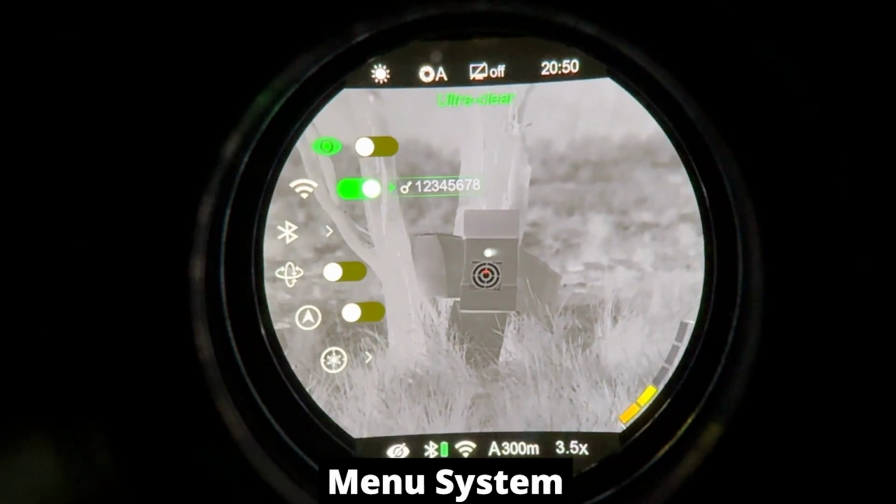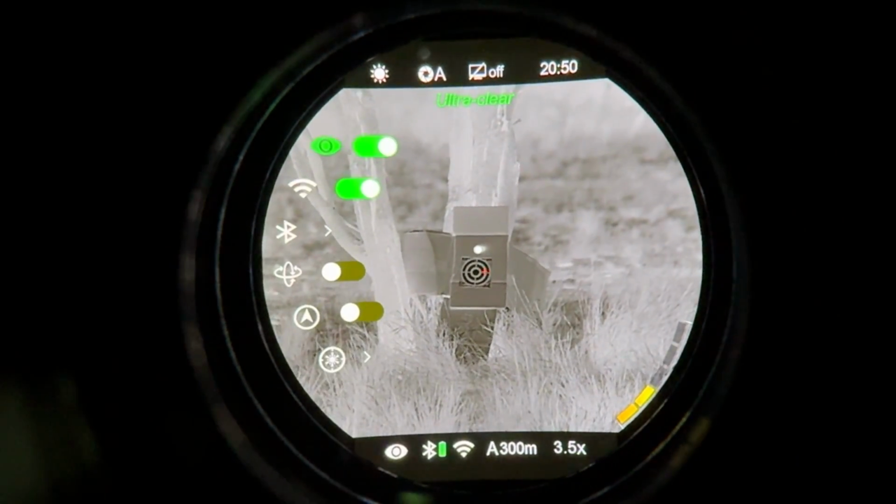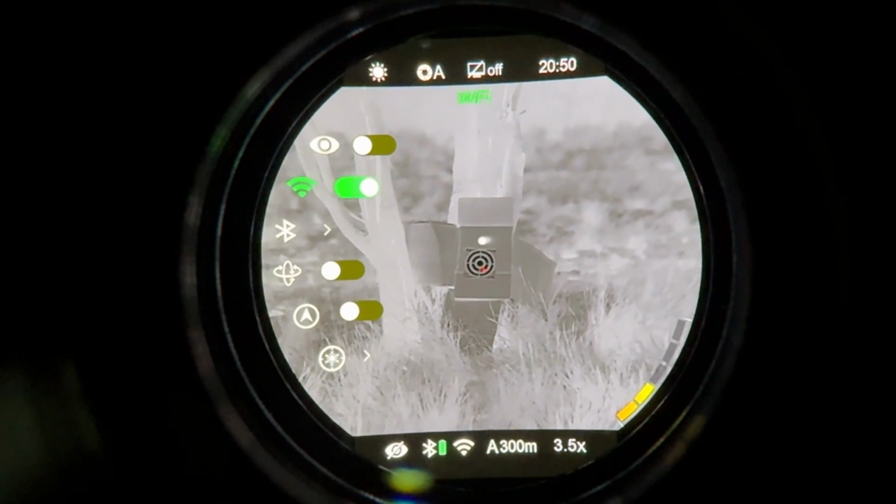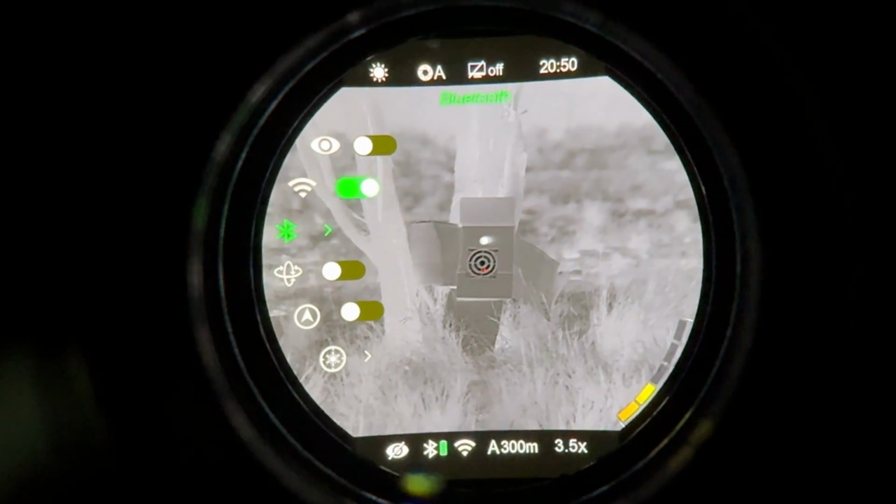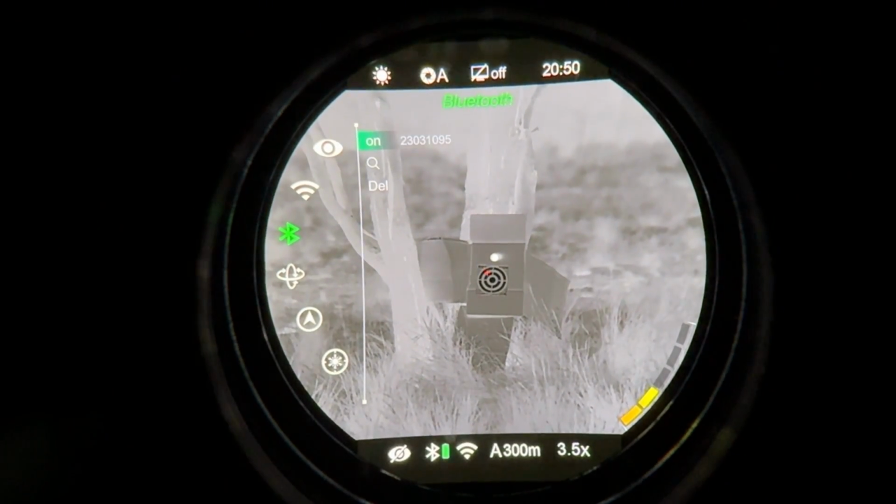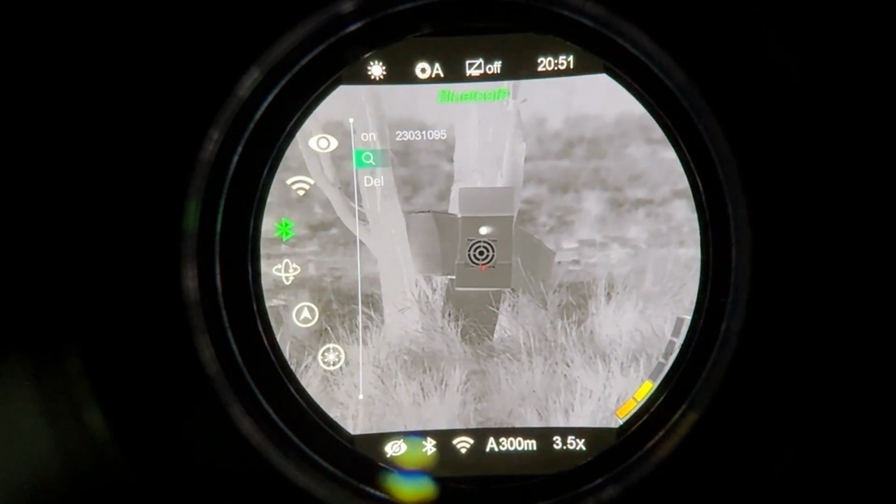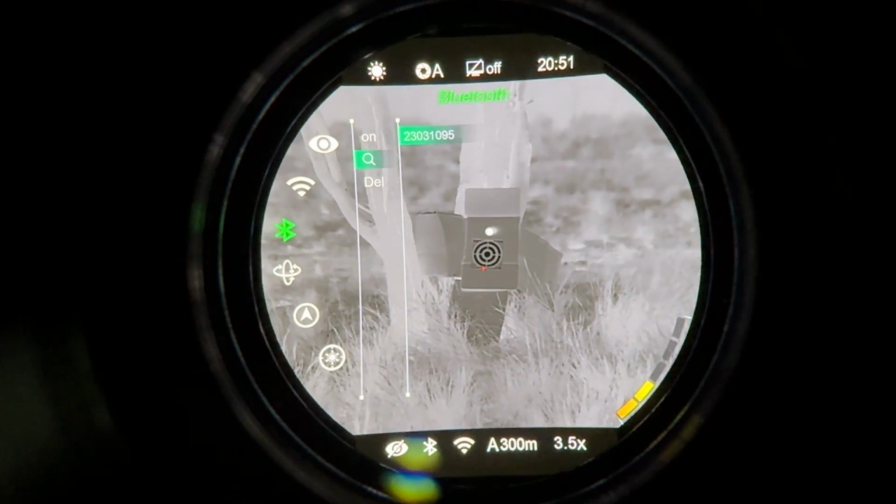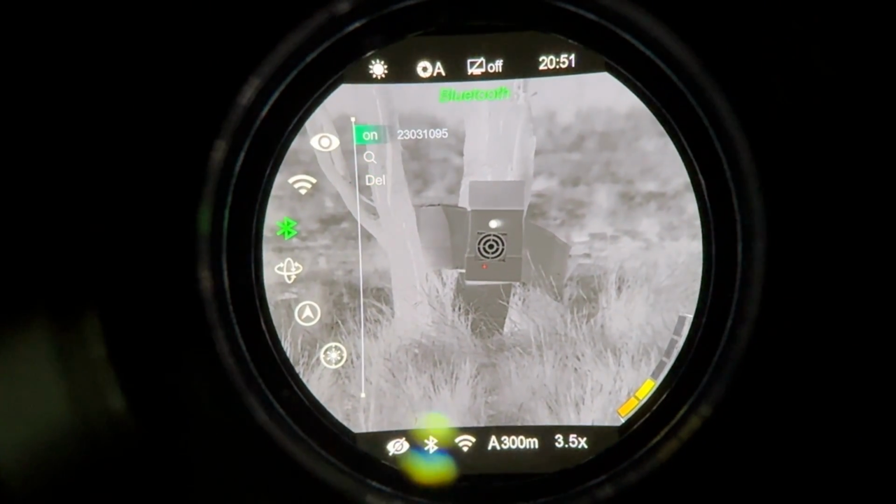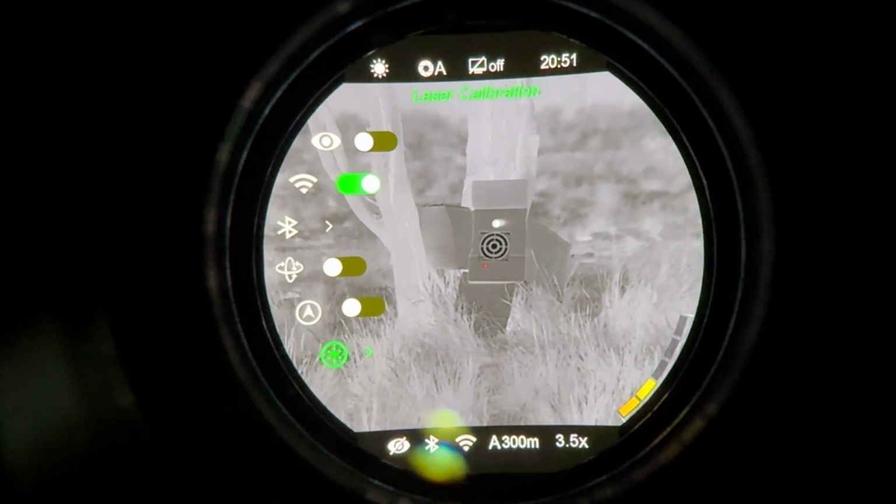All right, let's take a look at the menus first. So we have our ultra clear image at the top there. That just adjusts the image to what they think will look better. Then we go down and we have our Wi-Fi on and off. We have our Bluetooth on and off. Now this is for your rangefinder, so you want to have this turned on if you want it to connect to your rangefinder. And you can go into this adjustment here, go into search, and when you turn your rangefinder on, it should show up there. So there's our number there, that's our rangefinder, and we've got it turned on at the moment. We have our motion sensors, compass, laser calibration, which we'll go through shortly.